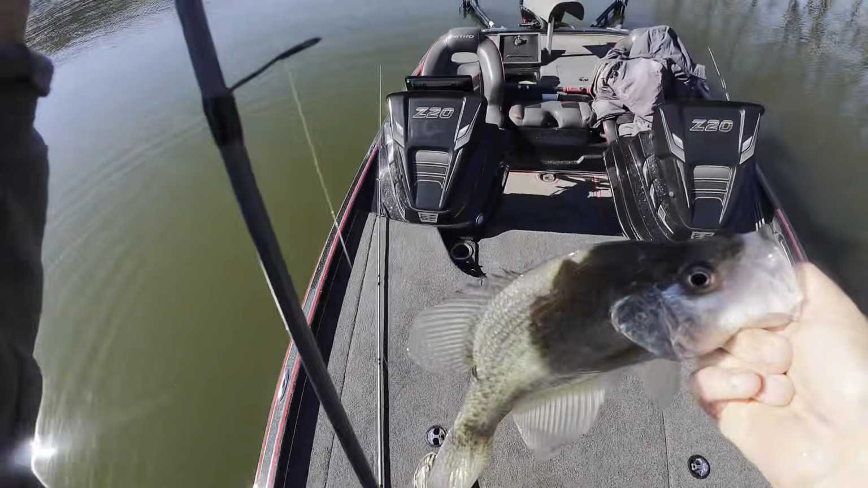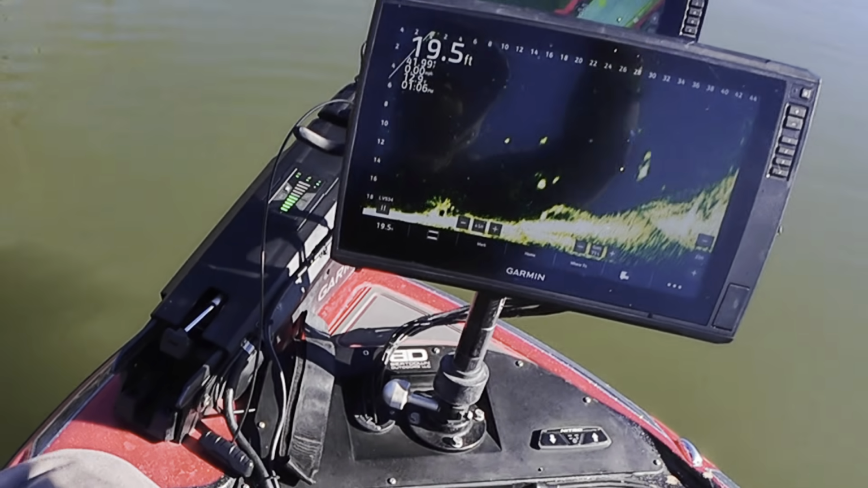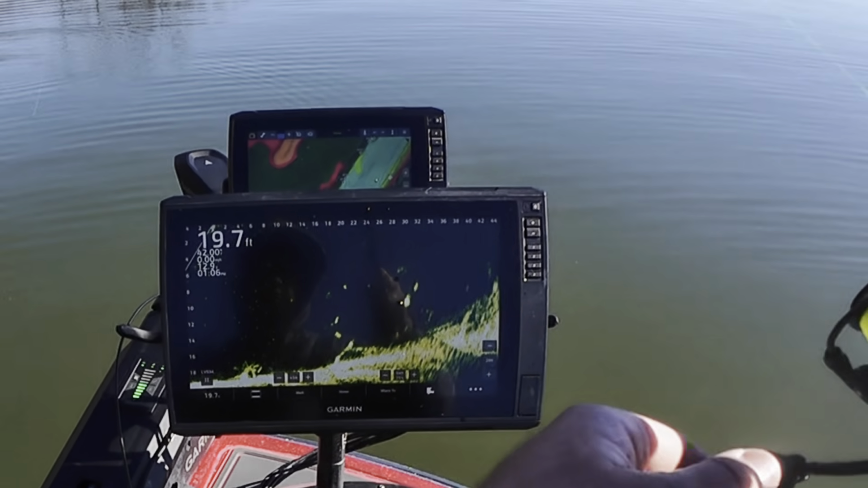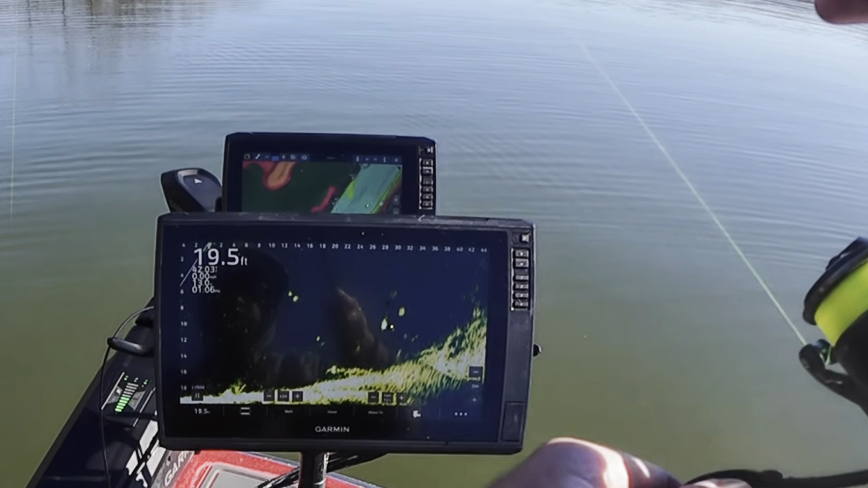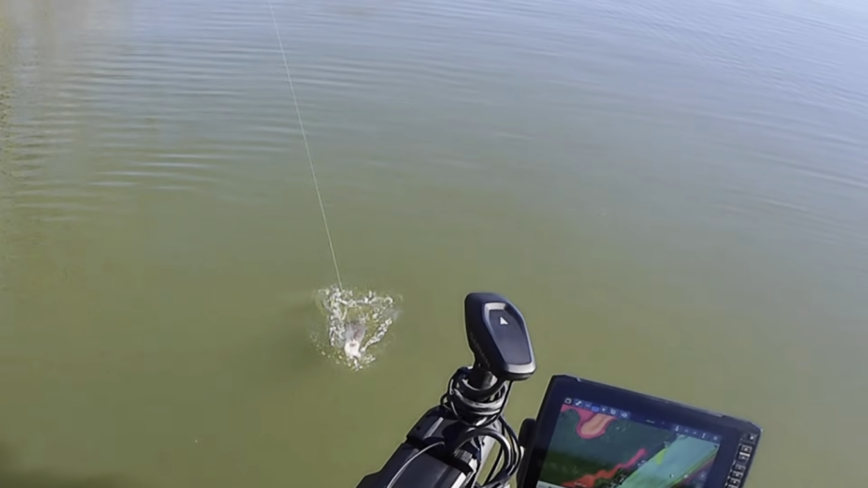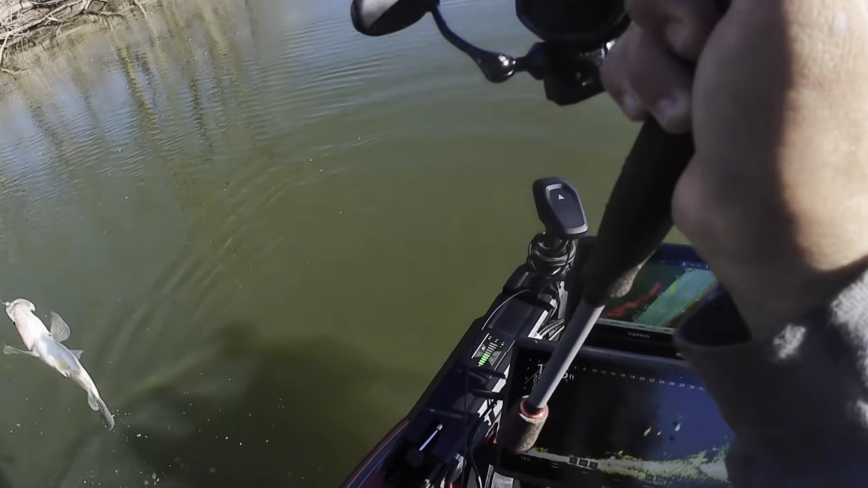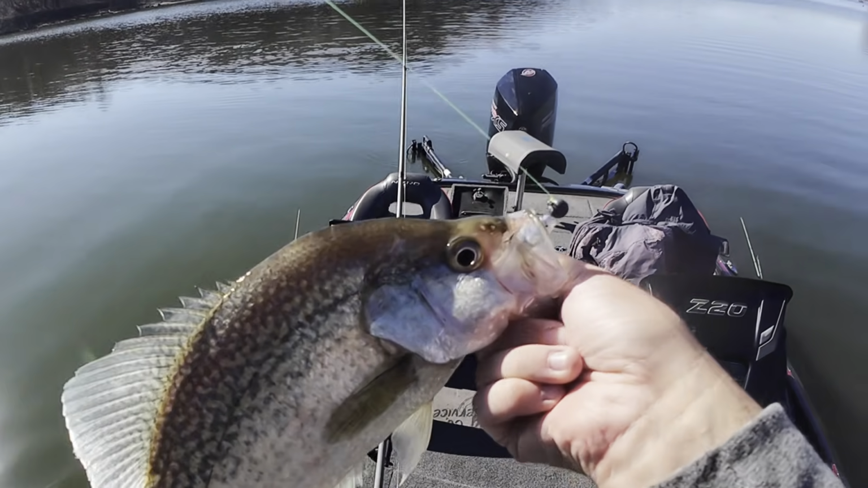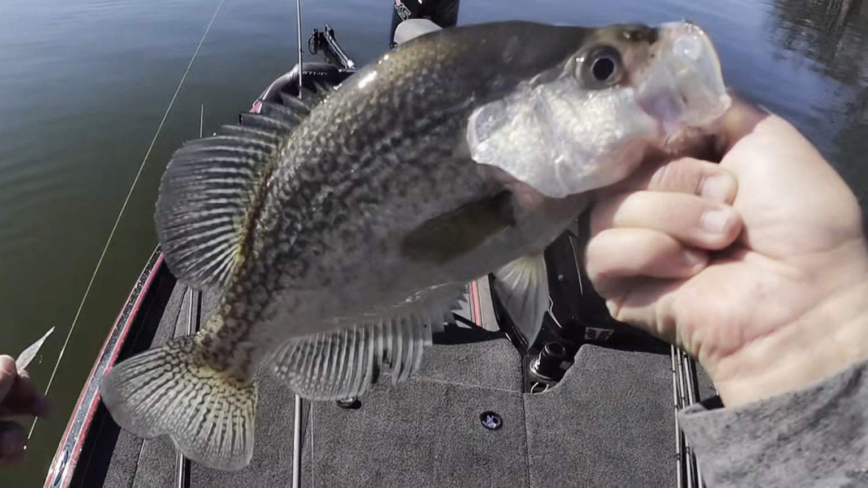Nice crappie. That's a good one. Here he comes. Got him. Oh yeah, nice black. Oh, I need to tighten my drag. Yes, sir. Another nice black. Back to back. Donkey. Gotta love it.